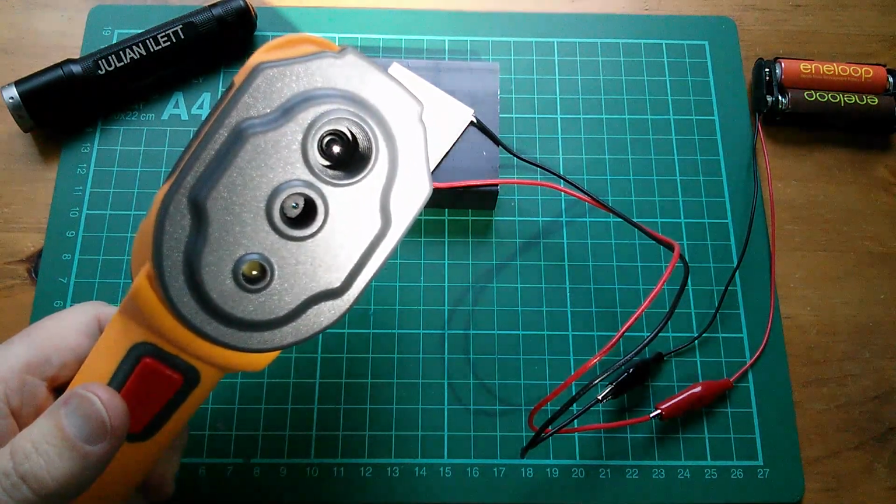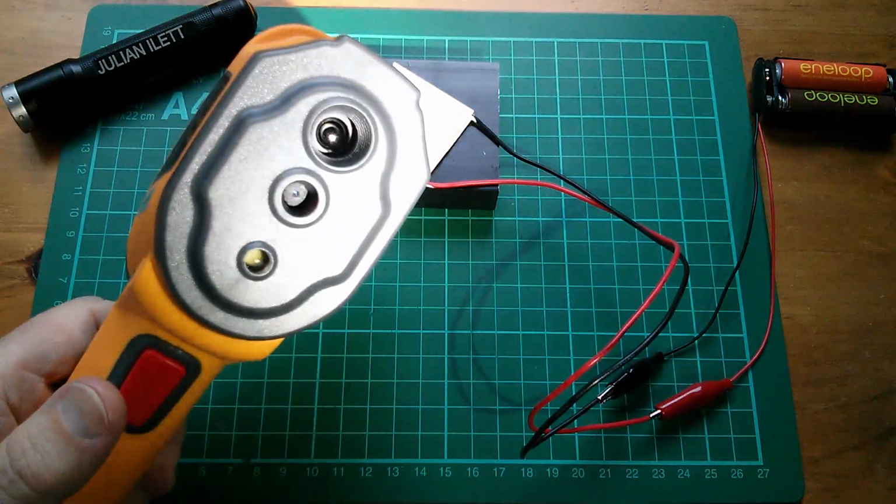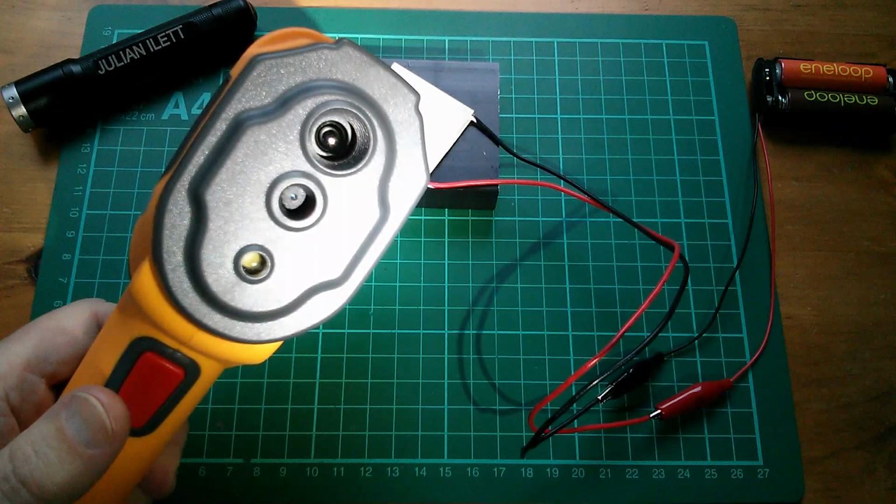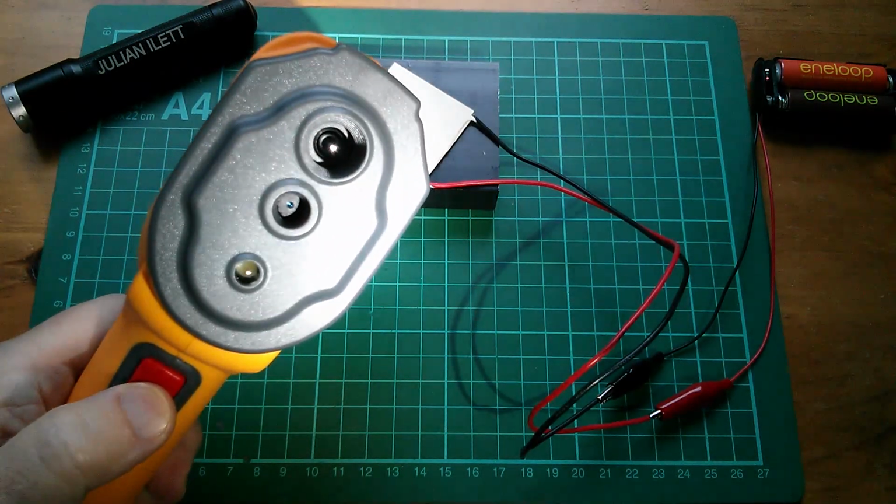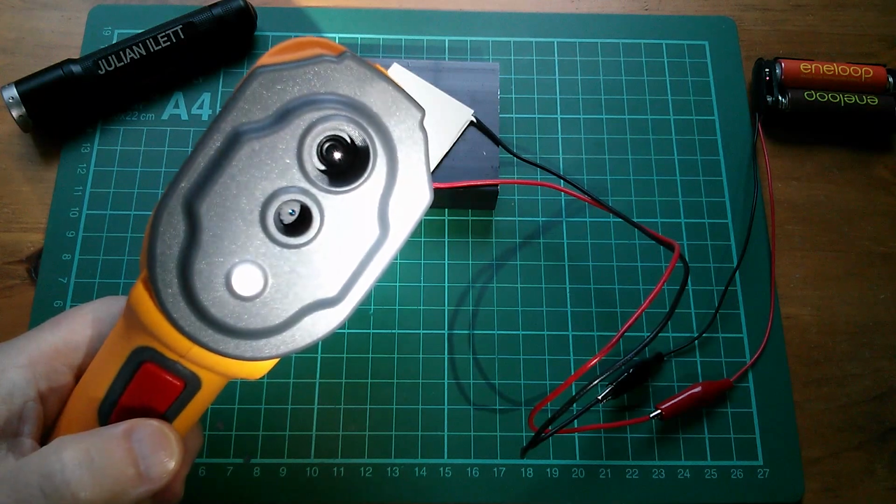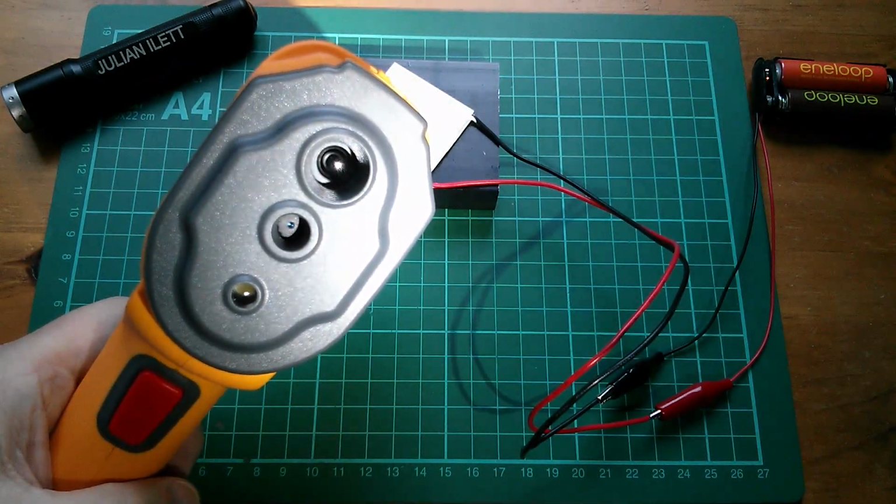The next hole down, the middle hole, is the regular optical camera. It's just got what looks like a standard sort of mobile phone camera element in there. And the one at the bottom is an LED, which you can use to light your work. If you hold the trigger, the LED comes on. Hold it again and it goes off.